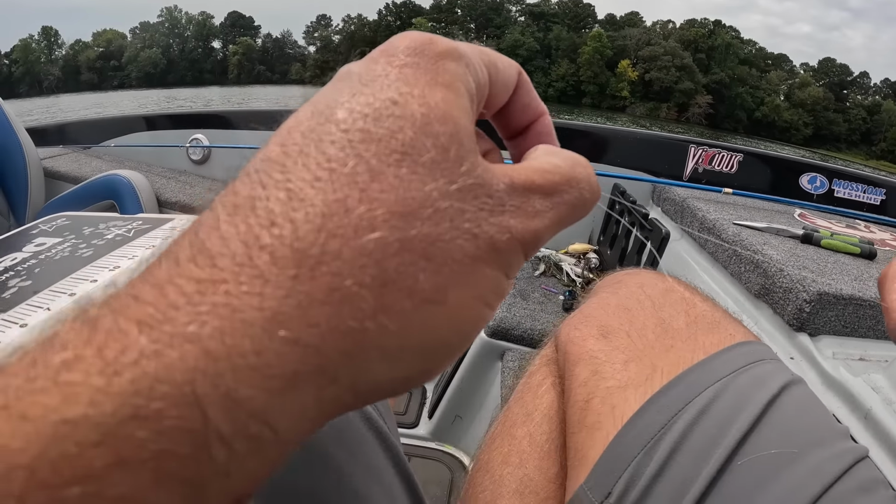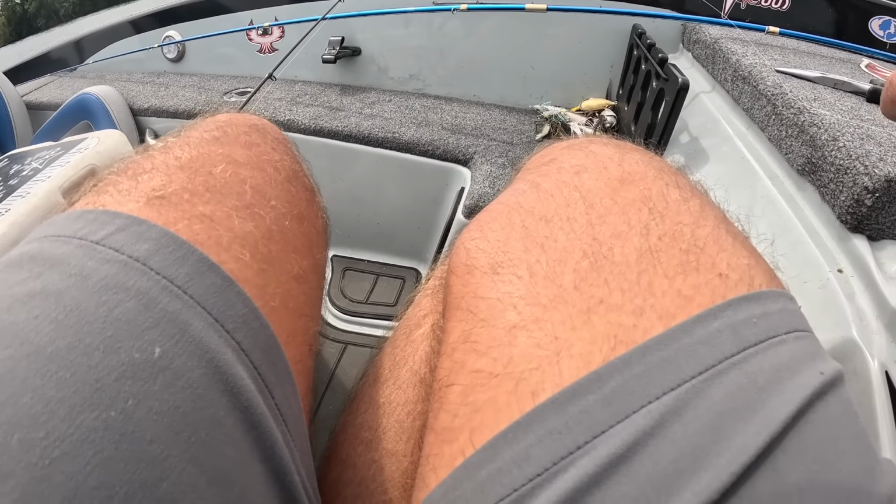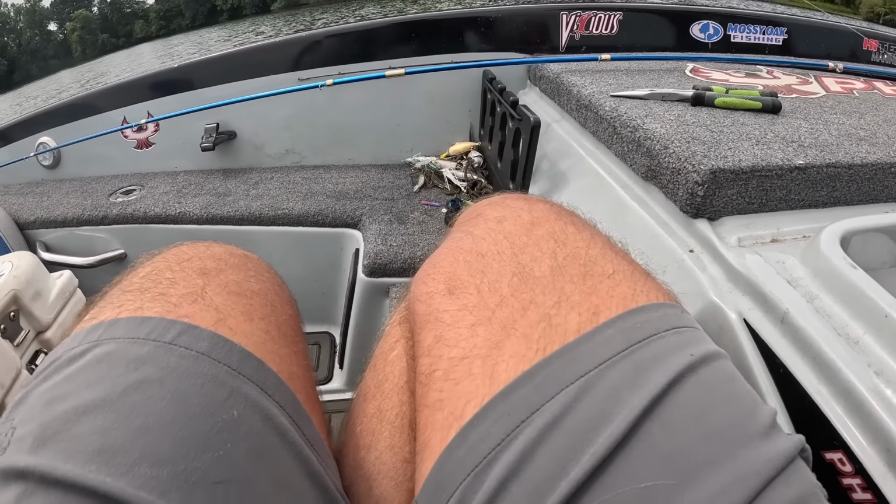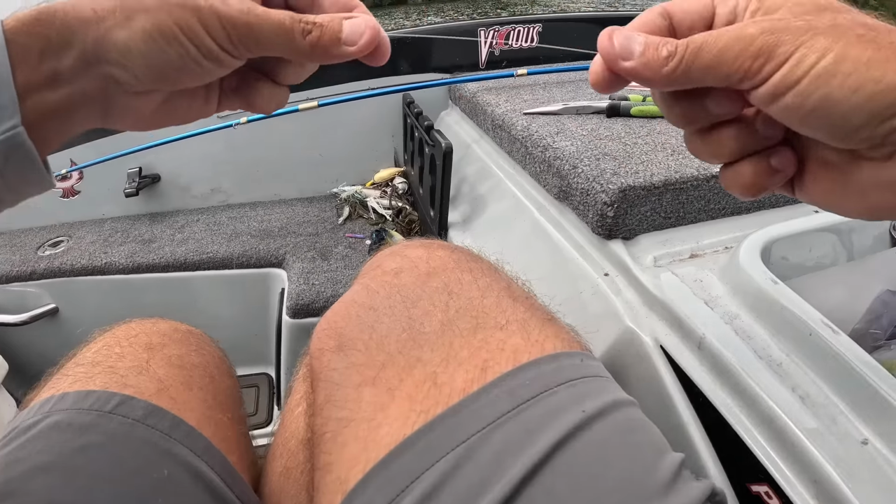Super simple, super easy. I can tie one in probably less than a minute when I really need to. Like I said, I think the FG knot is a little bit better. It goes through the guides easier, but that double uni is a really good knot.